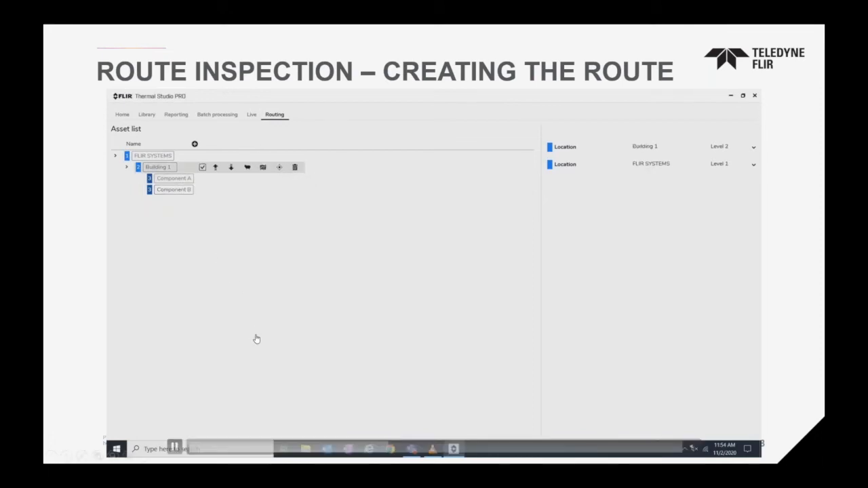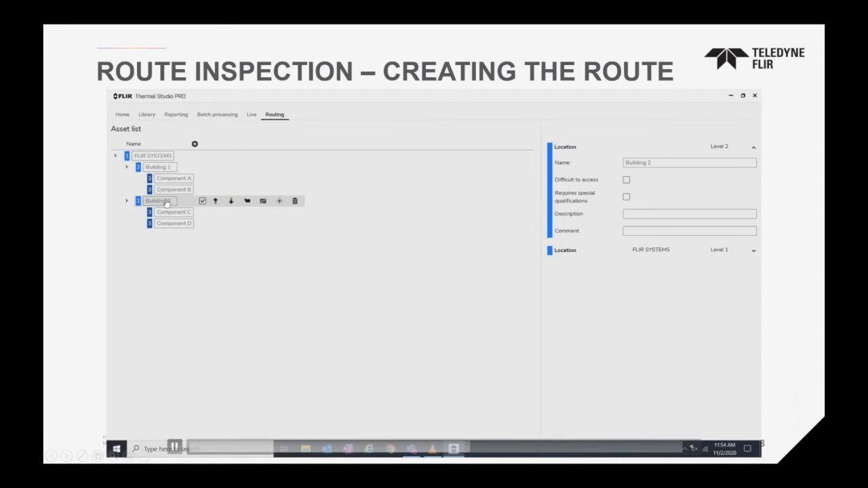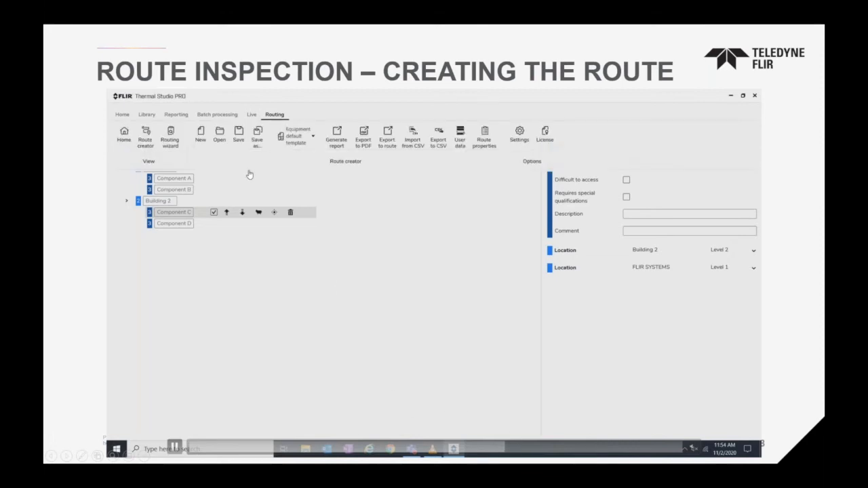After the route is created, then we can export this route into the camera, and it becomes a menu option that's available to follow through. Just gonna let the video complete here. So you're seeing here, we're creating a location, FLIR Systems. There's building 1, building 2. Building 1 has component A, component B, and so on and so forth. This can then be uploaded into our camera.